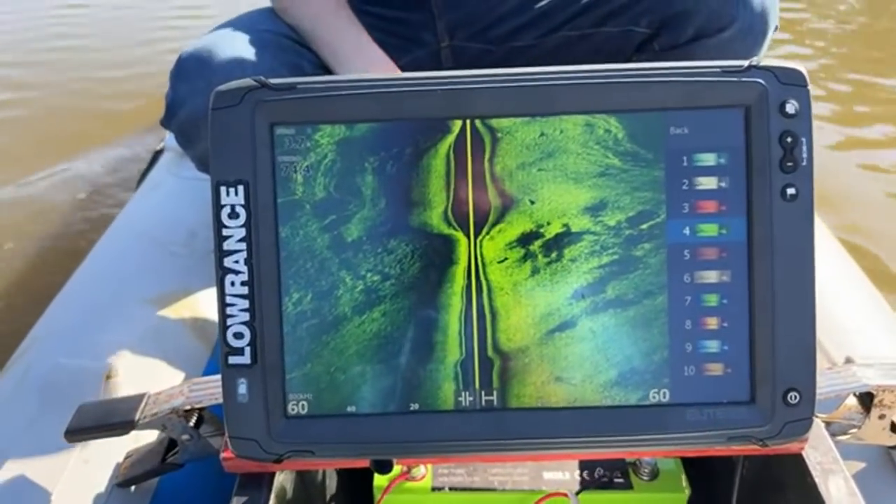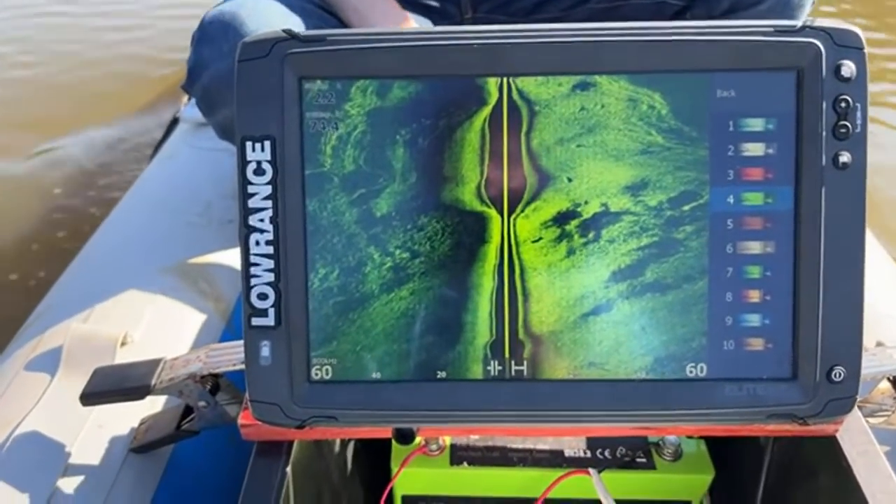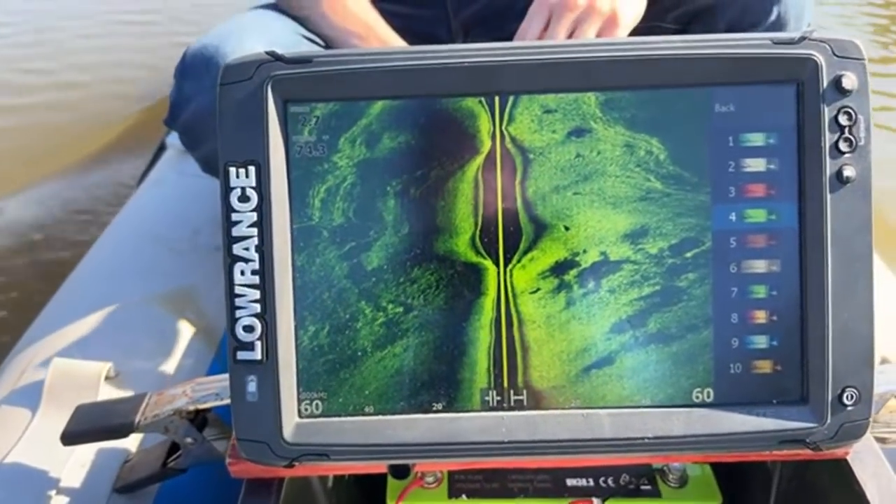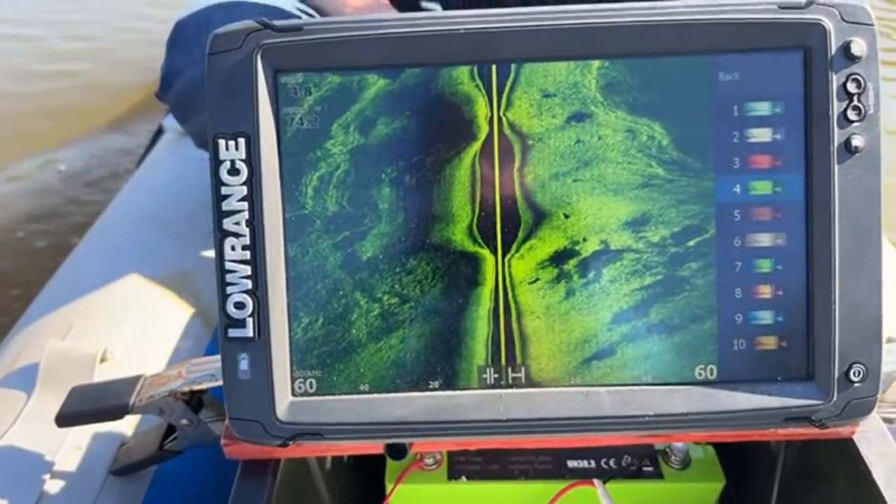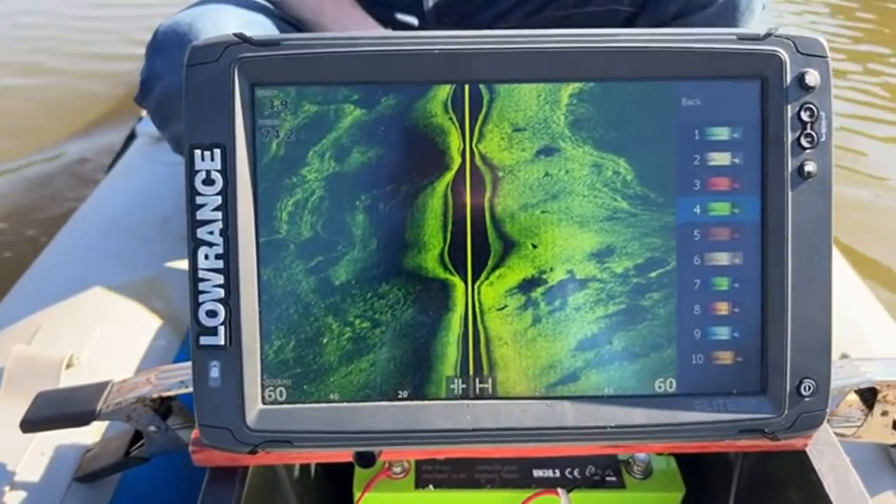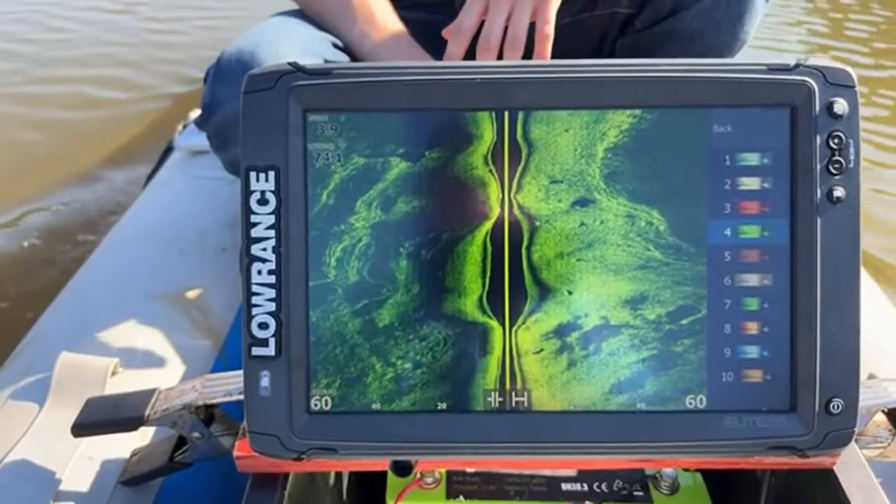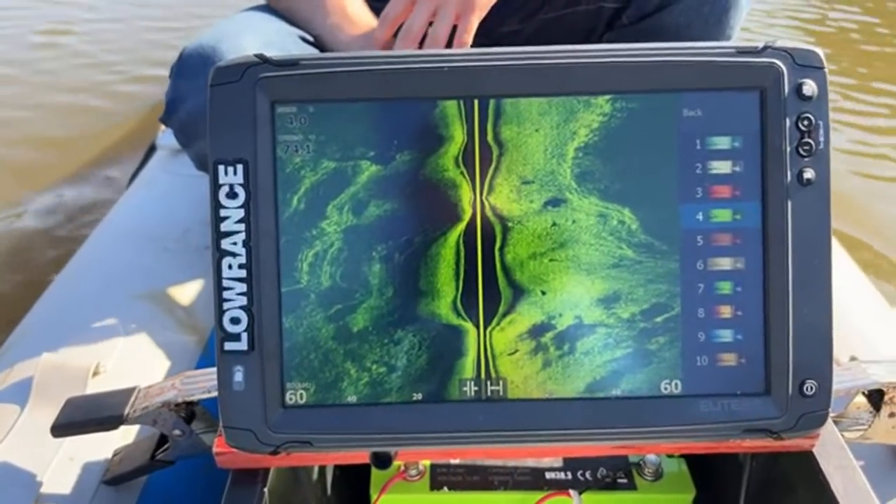It's 4.2 feet here. I'm seeing a lot of rocks. Nothing's really showing itself to me right now, though. Like, it's looking like a car.